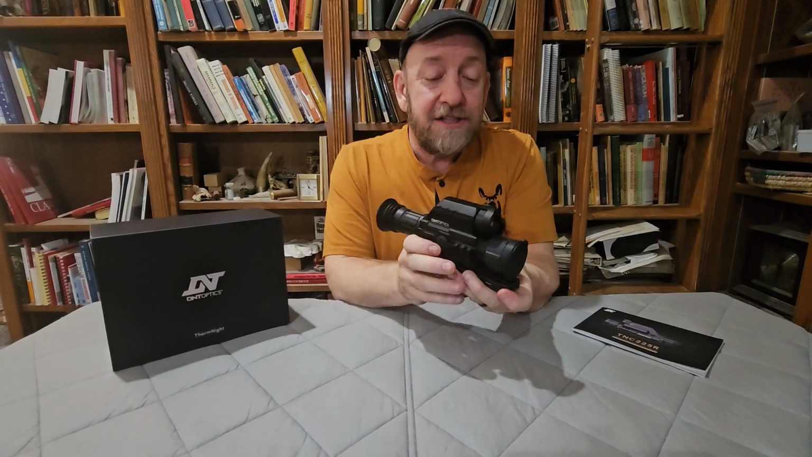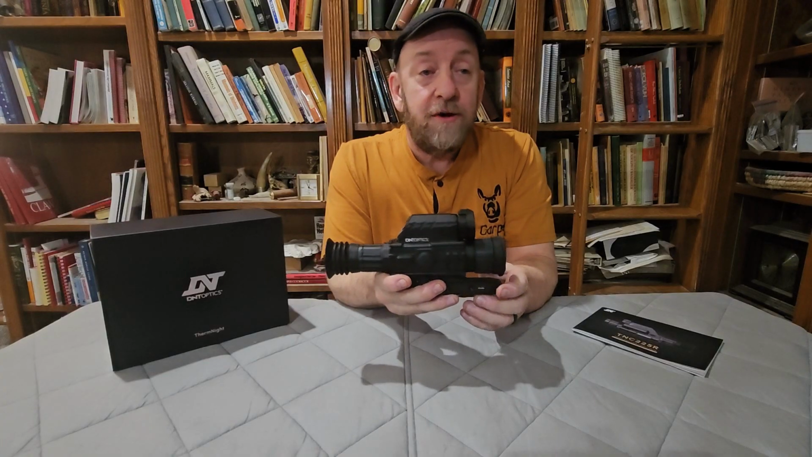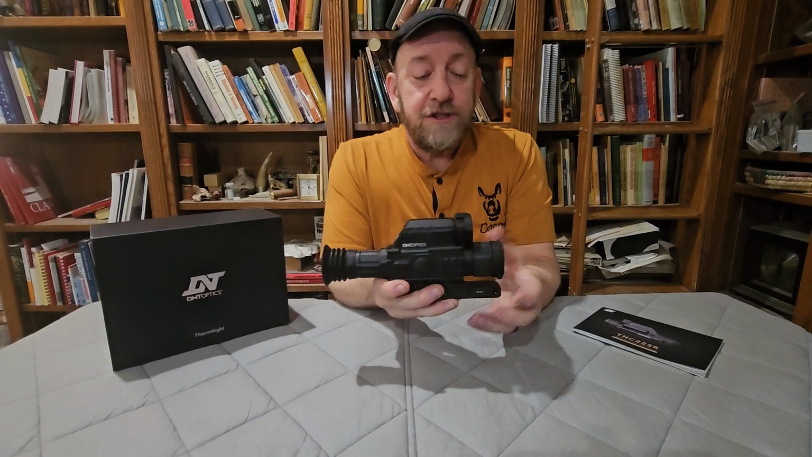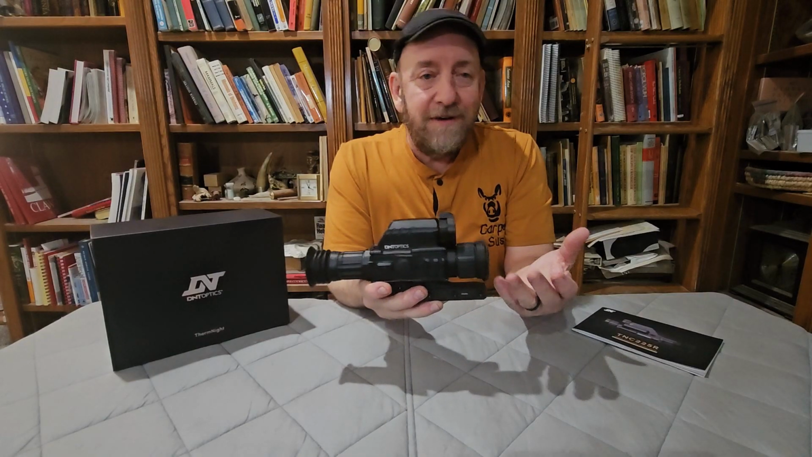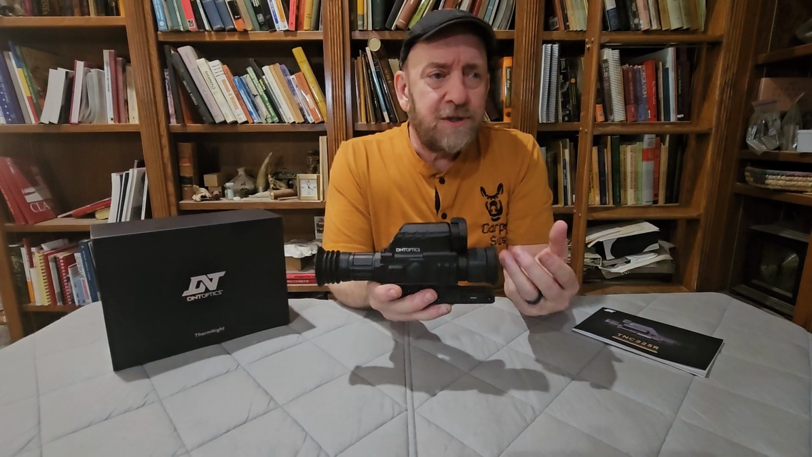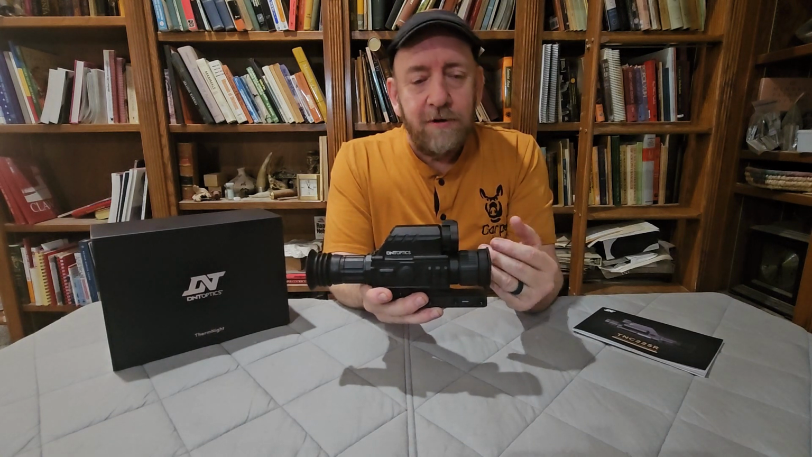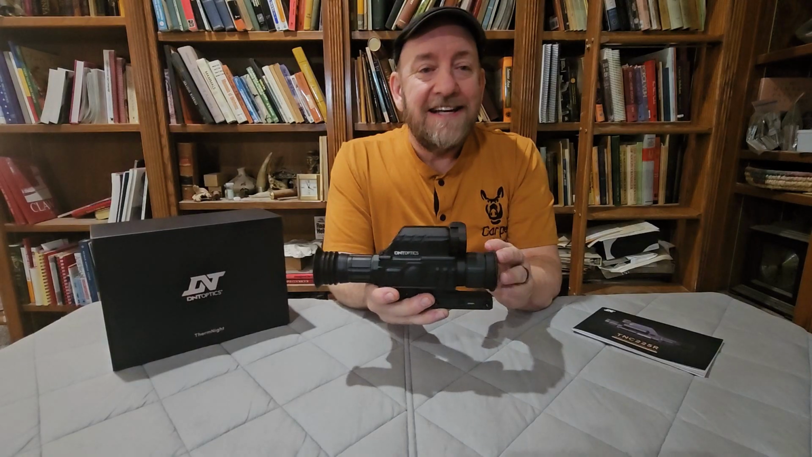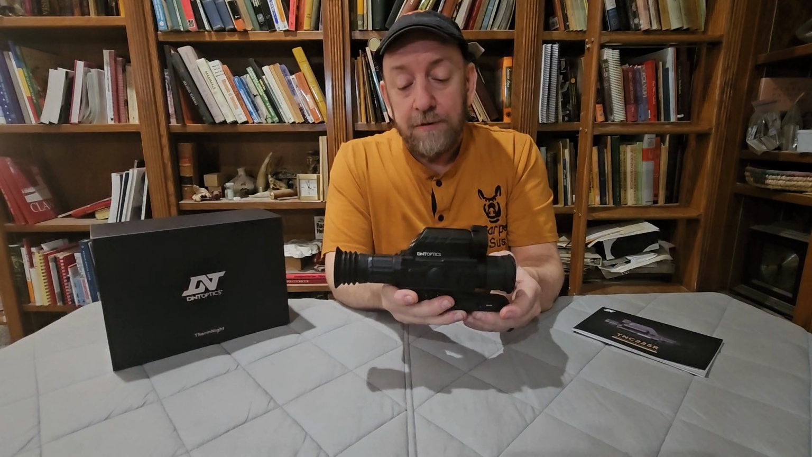I tend not to touch the focus on the scopes very often unless I'm really trying to refine the image for some reason. Usually I set the focus at a distance I tend to shoot, somewhere around 150 to 200 yards or so, sort of like an infinite focus. That means that things getting closer are going to be slightly out of focus, but for the most part everything is a very usable image and I'm not messing with it too much in the field.